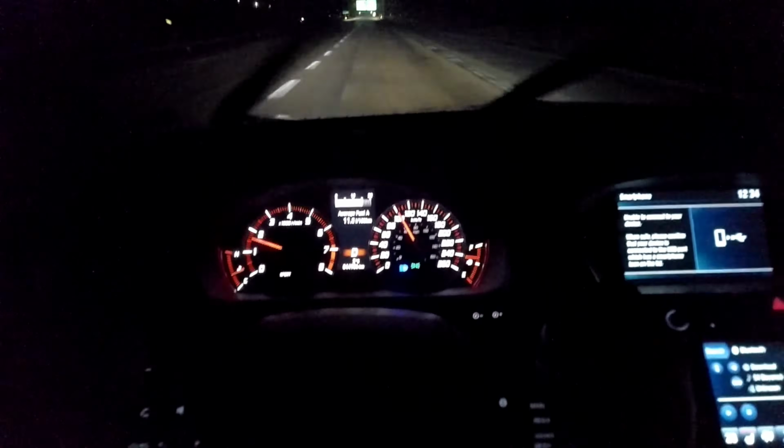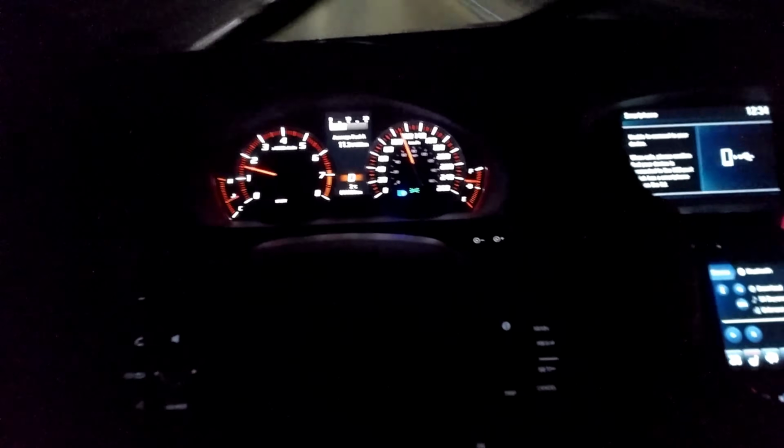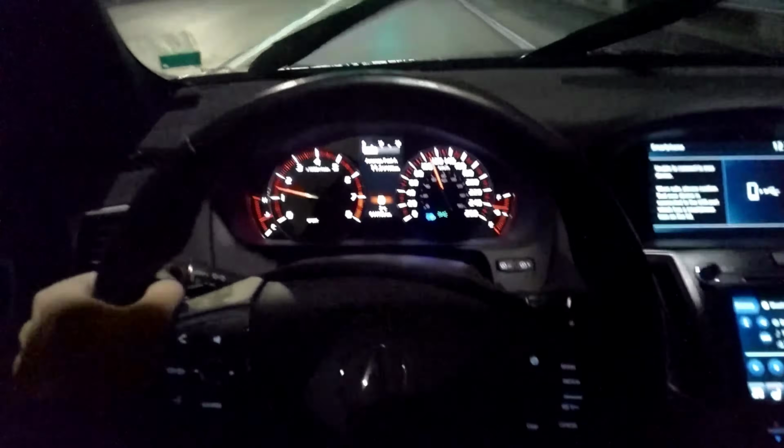Hopefully this is a good video for nighttime quality. In this area, we do not have a lot of street lights, as you can see here. We have a couple. But other than that, it's nice and bright here. I wish it was like this everywhere, but...